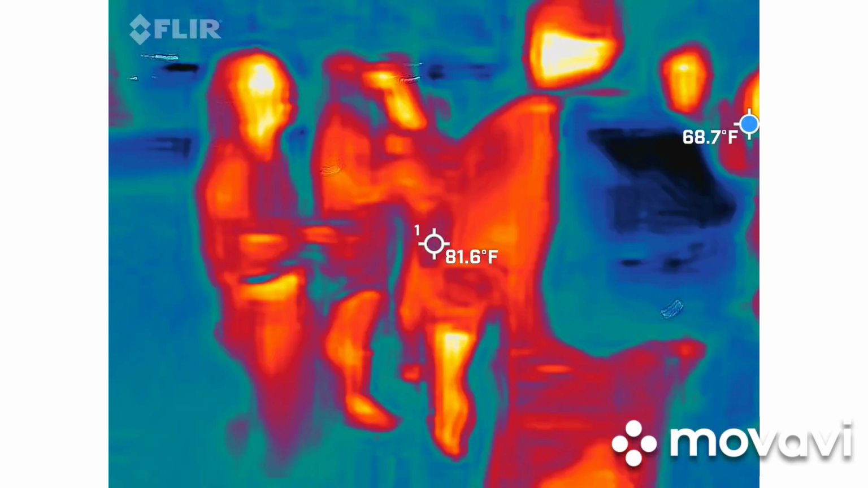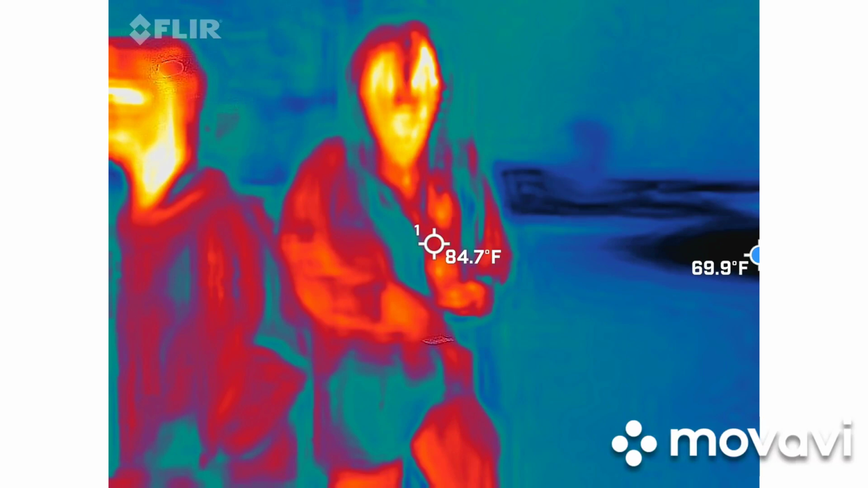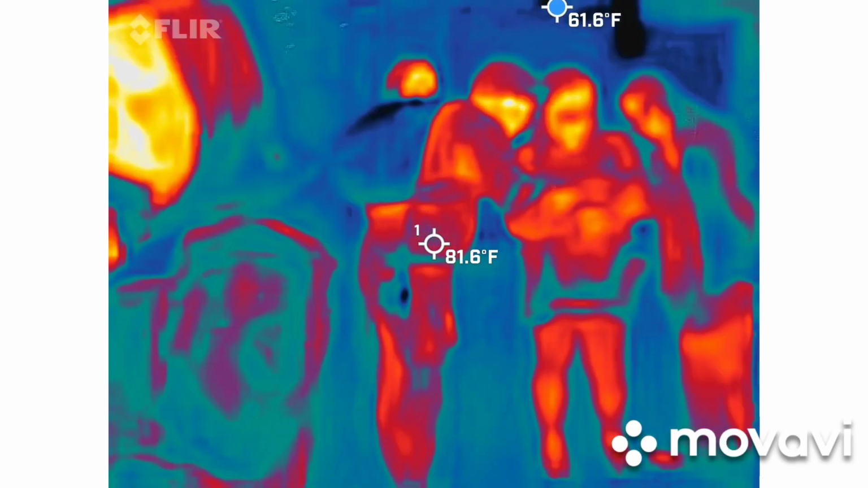Okay. Let me see the rest of your... Watch your head. What? The camera view the entire night is going to be like Katie's ass. Like Katie's ass and boobs.